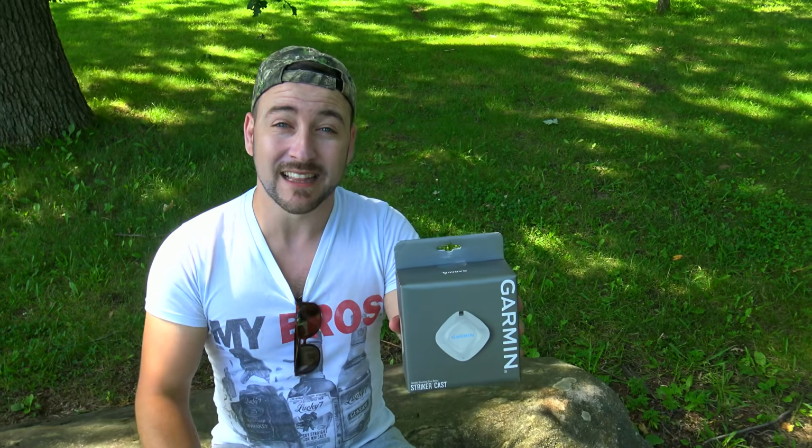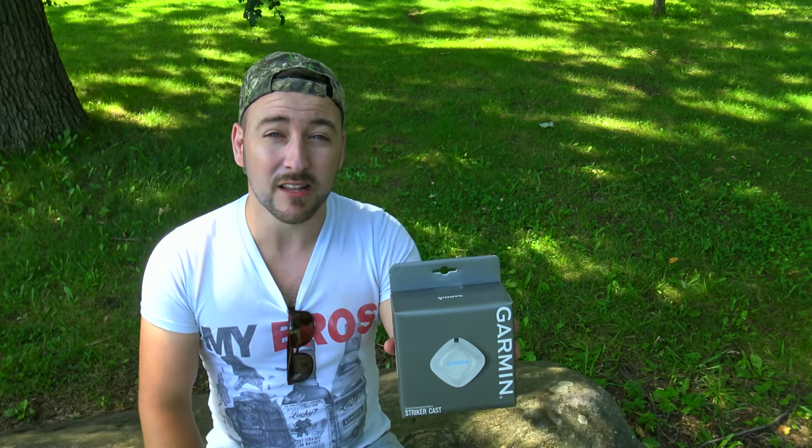Today we got a special for you, a StrikerCast from Garmin. This is one of those castable fish finders. You cast it out and you sync your phone or tablet to it through Bluetooth, and through your phone you're able to see the depth, the temperature, and the bottom of the water, including some fish. So it might change your game on finding that structure and finding that trophy of a lifetime.